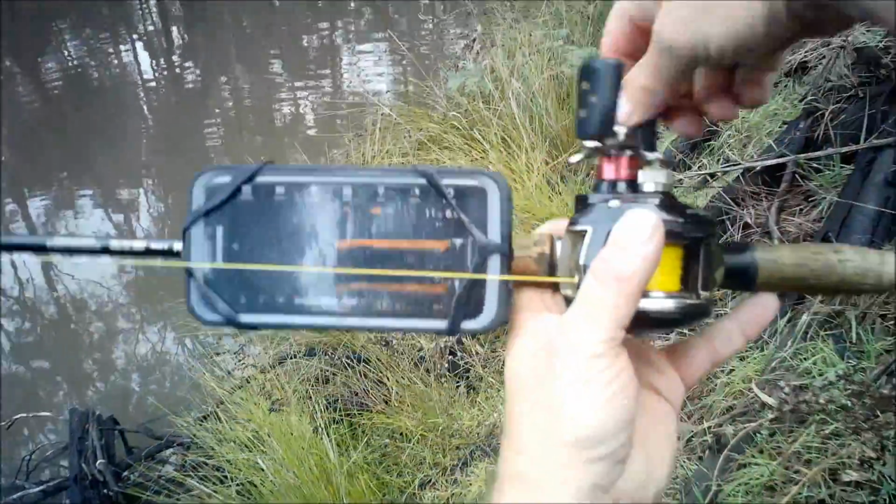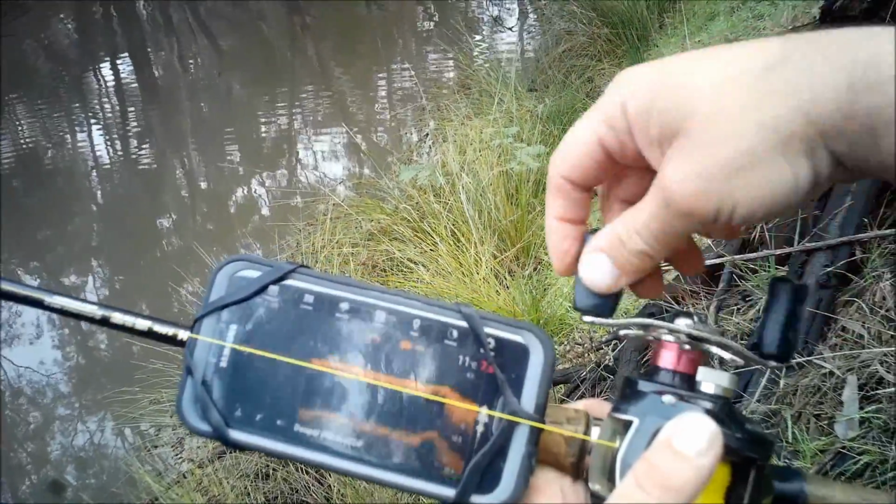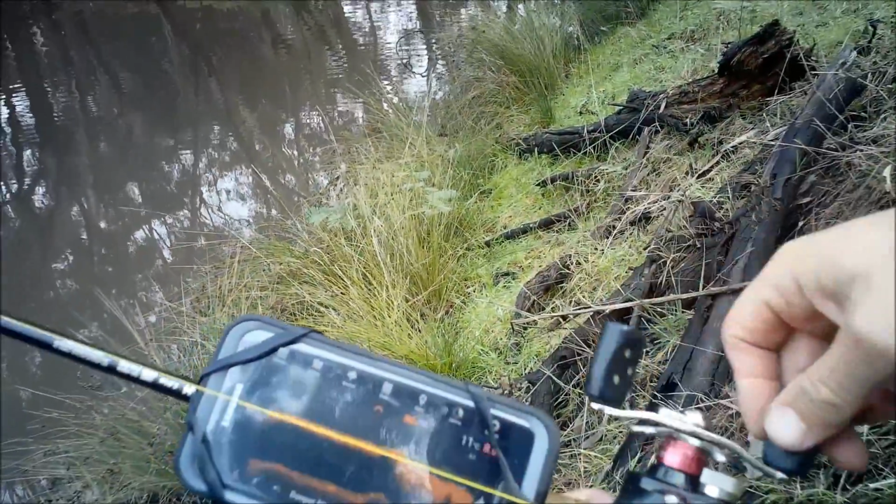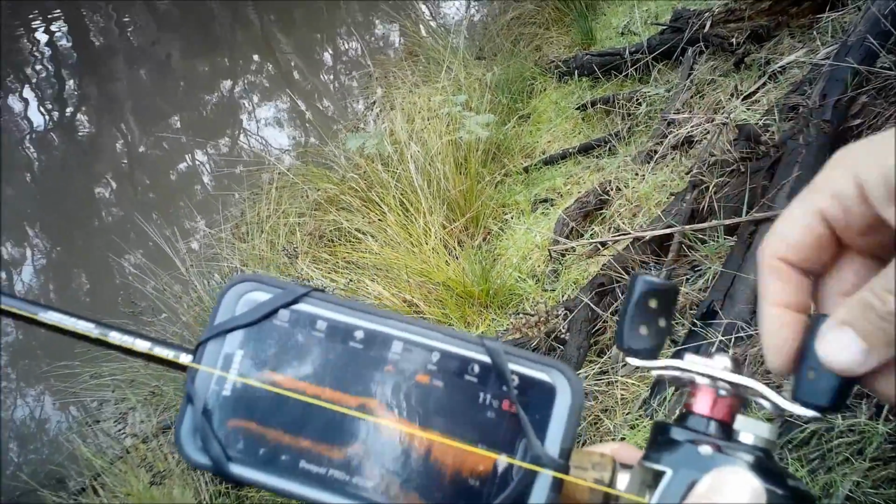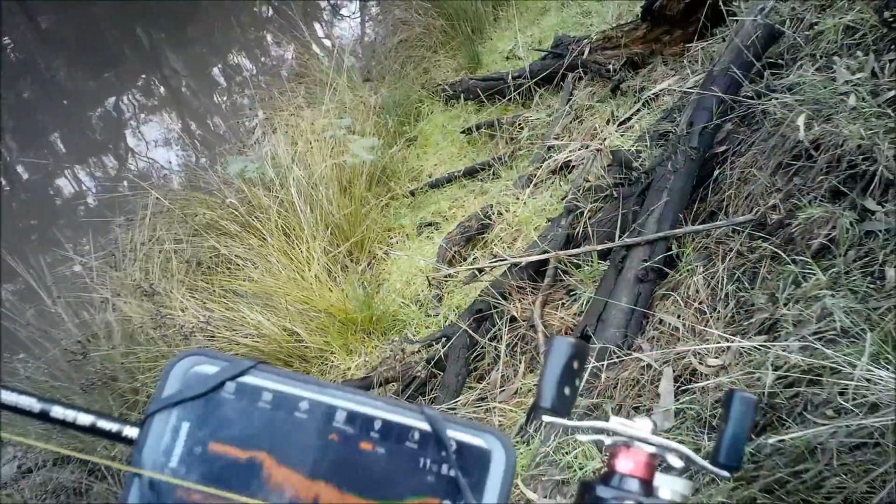Let's reel it back across. 6.7 feet, 7.3 feet. It's going down. As that comes across that open bit of water, it's getting deeper. It'll bottom out at some point, no doubt, which it looks like it has now. It's sitting at around 8 feet. It's now getting a bit shallower as we get closer to this bank.